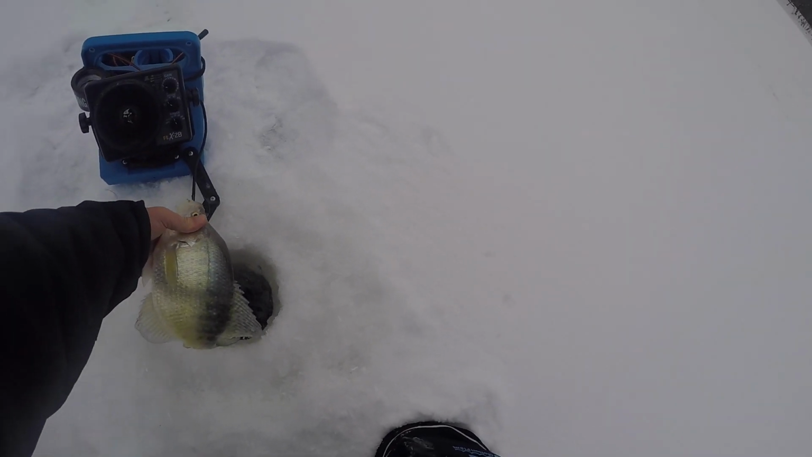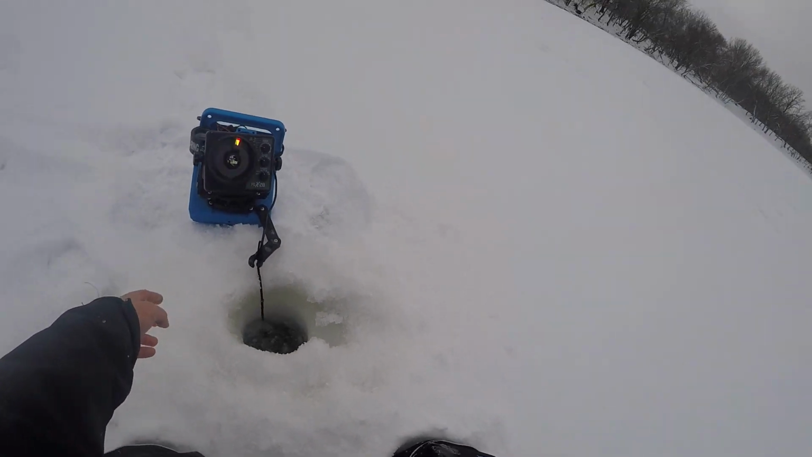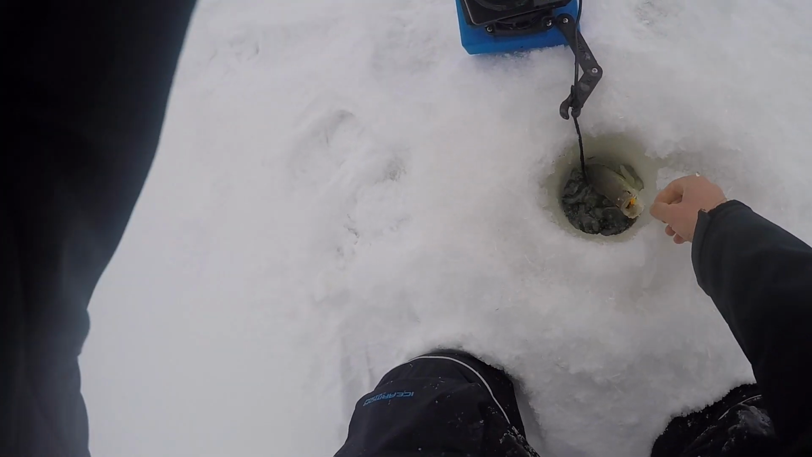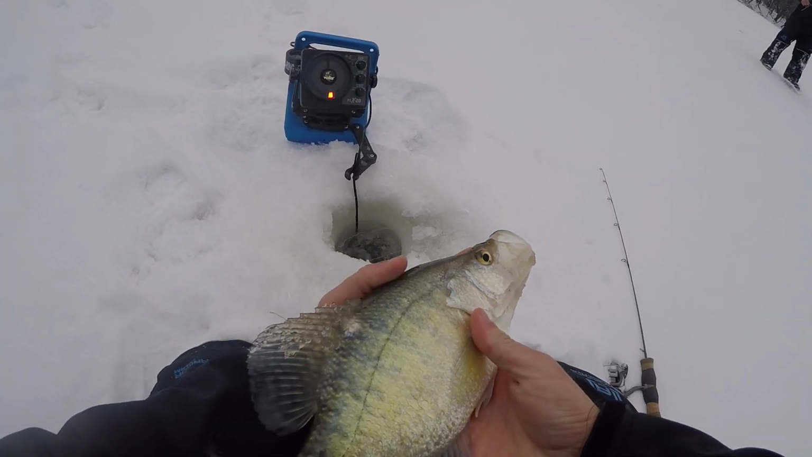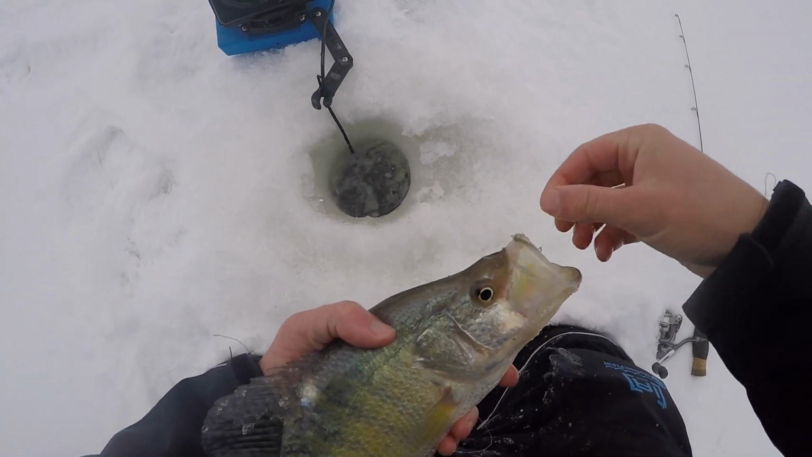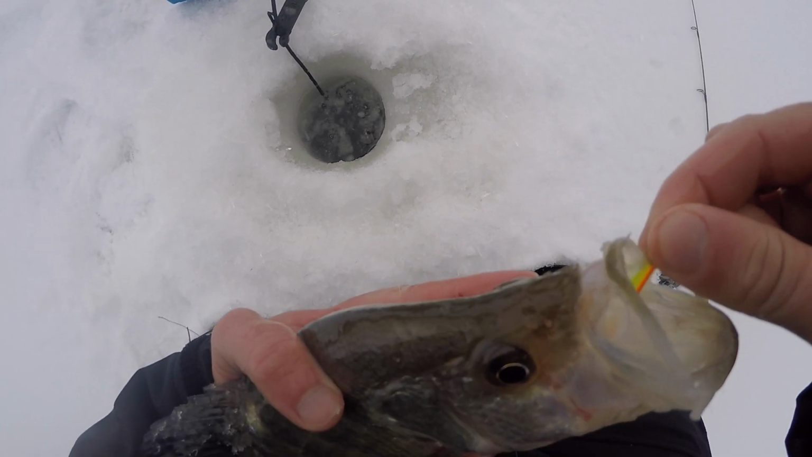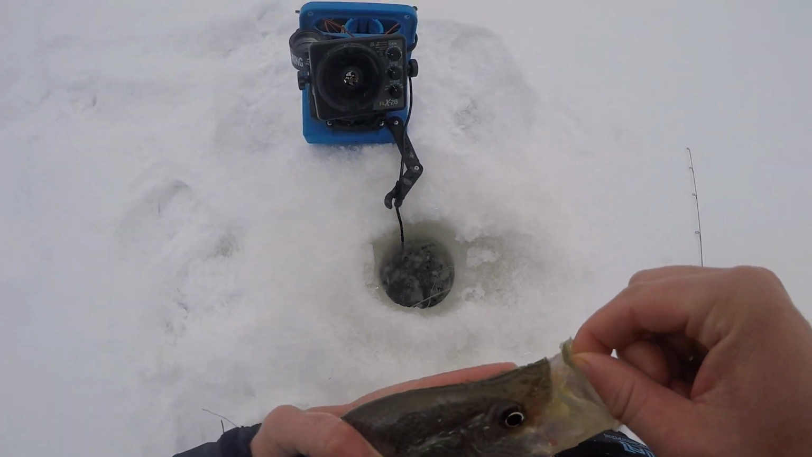Giant. Oh, not a giant, but a better one. Oh no, I just dropped him back down the hole. I had 3 of them marked over here. Boom, there's another nice one. That's much closer to 12, probably, to be honest, but we're a little far away from the tape right now, and I had 3 of them down there. I'd really like to get a big one.